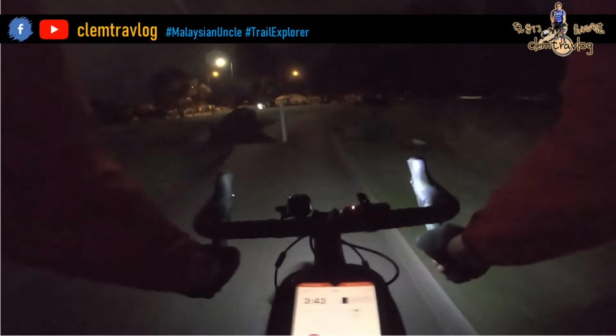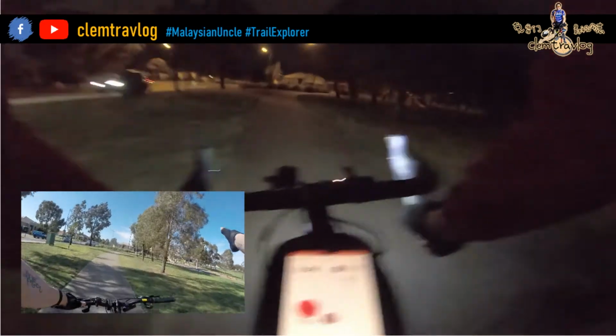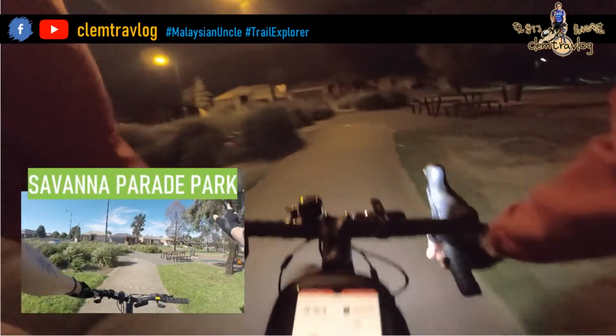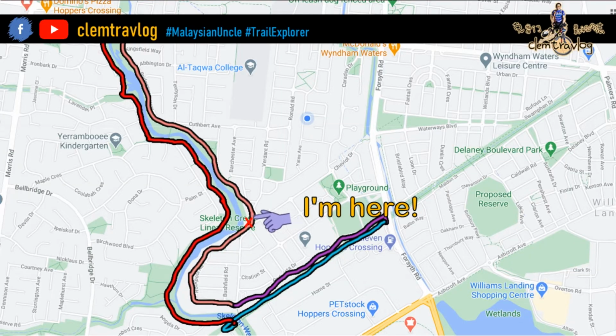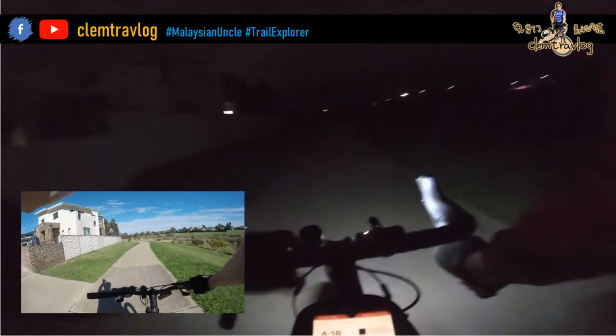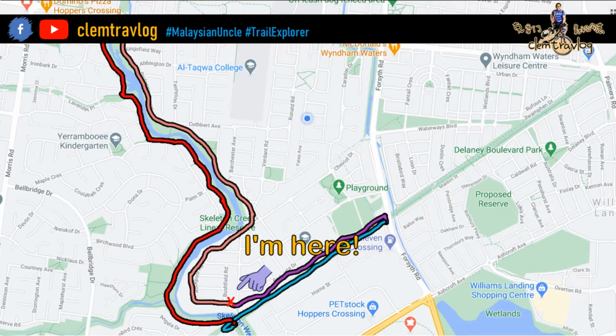Okay, Sawana Parade Park Playground. Turning right. Alright, start on this section.